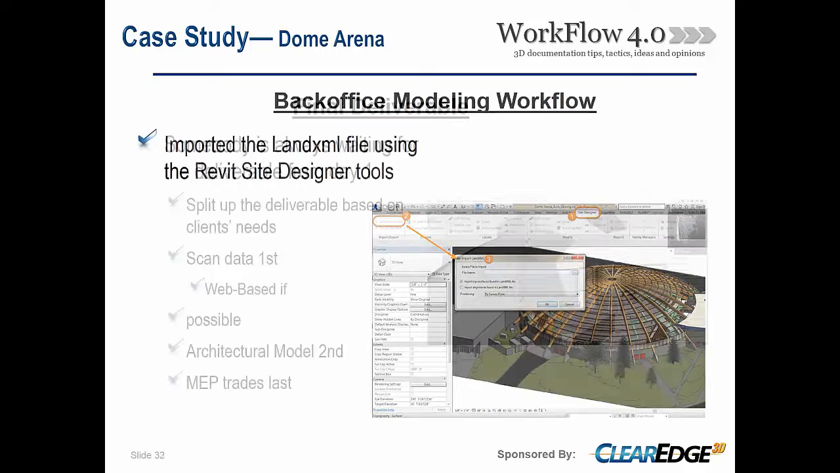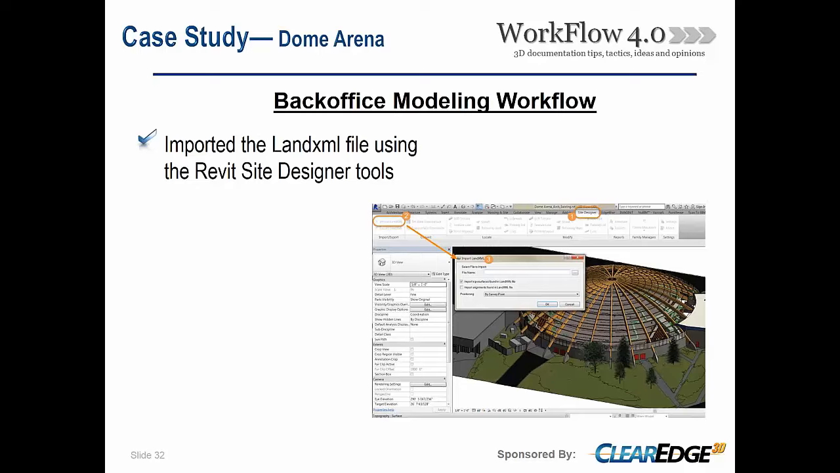You can also do alignments if you're using Civil 3D LandXML files, but this will serve as a quick, easy workflow to get in there, and you can further, we'll say, decimate or reduce the number of polygons once you're inside of Revit. You can see from the image, it actually comes out with a nicely flowing topo map of the ground surface.